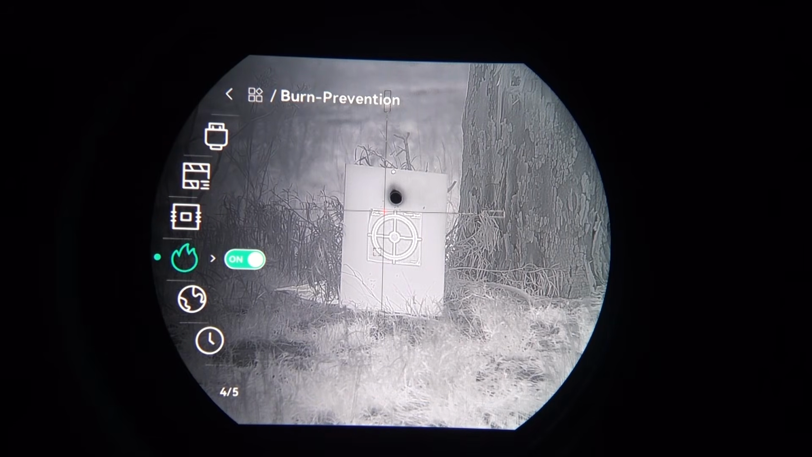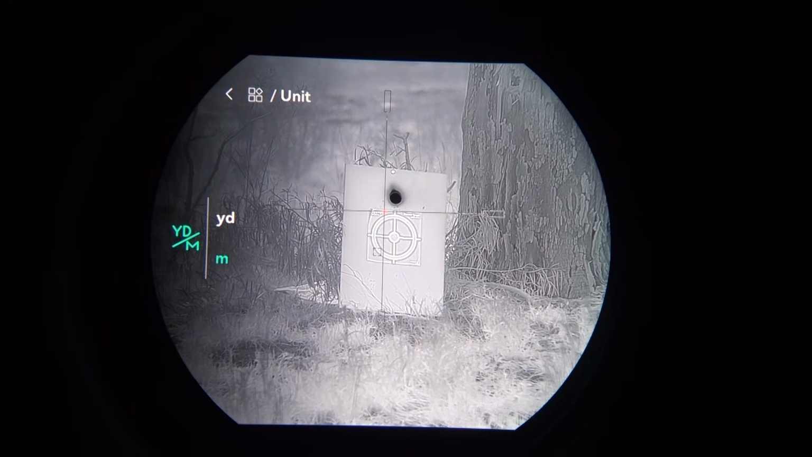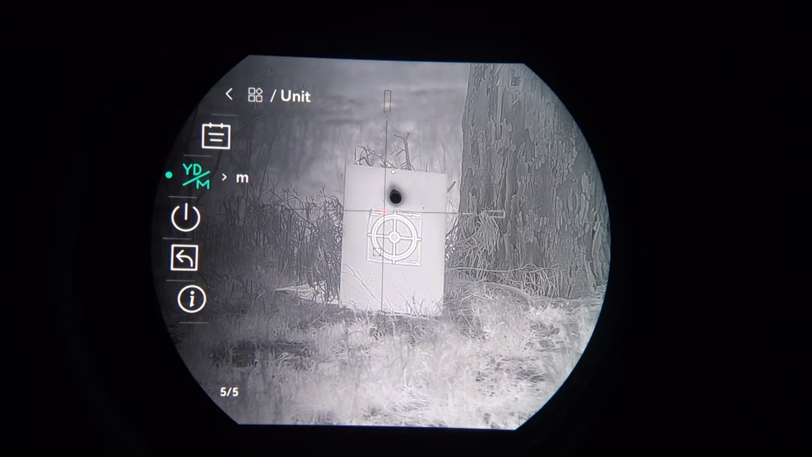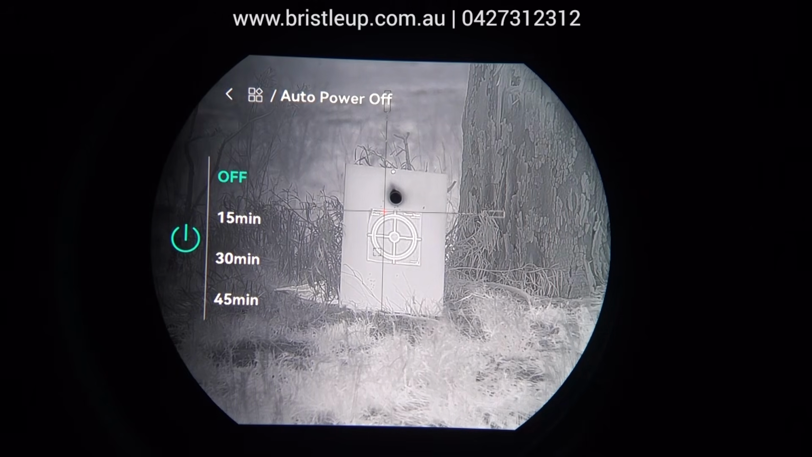Now we've got burn prevention. I do recommend having this on, particularly if you're doing any sort of shooting in daylight hours. Then we have language, date and time, and then we have our units. So if you want to change this back to yards or meters, you can do that here. And then we've got our auto power on and off. So if the scope hasn't been used in 15 minutes, for example, it'll turn off. This can save you a lot of battery power if you're doing a lot of time in between shots and you forget to turn it off by mistake.